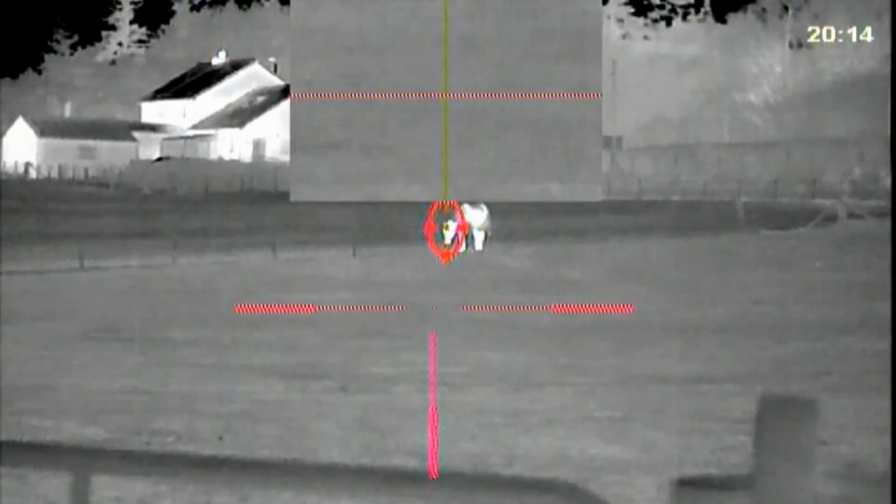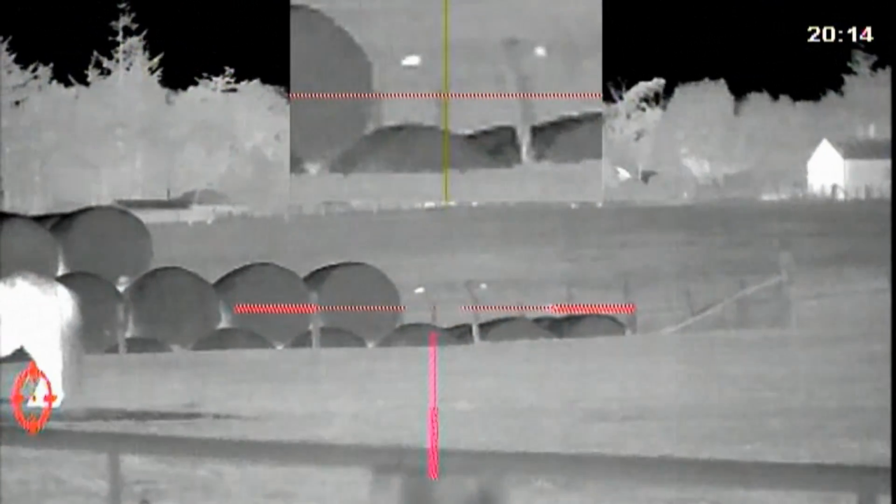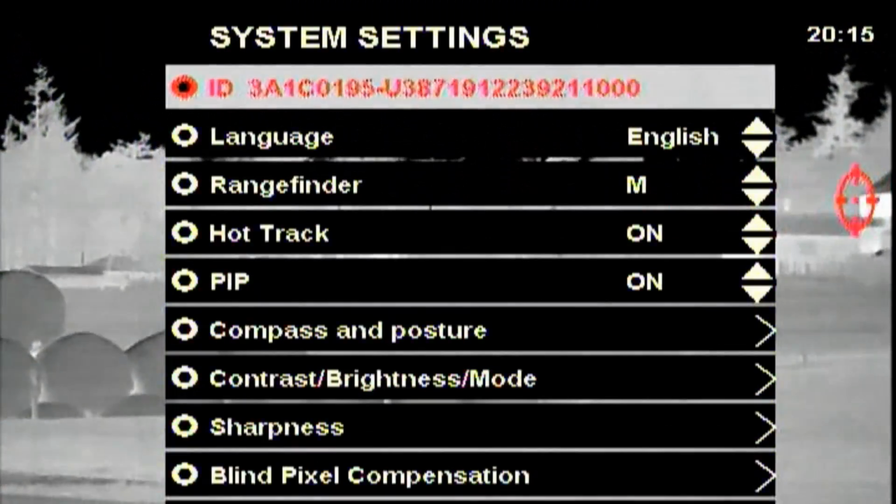And you can see the PIP doesn't show enough in the zoomed window. I'm just fumbling to find the, there we go. Another horse there. Put the hot track back off.